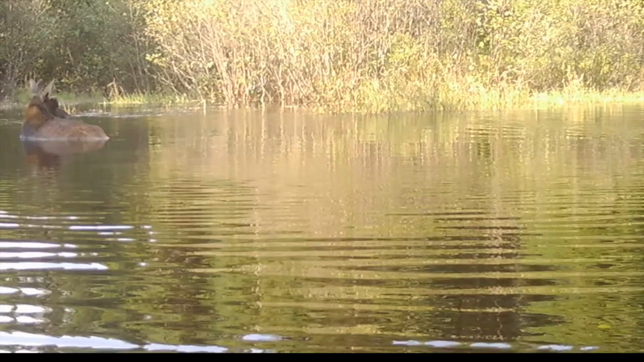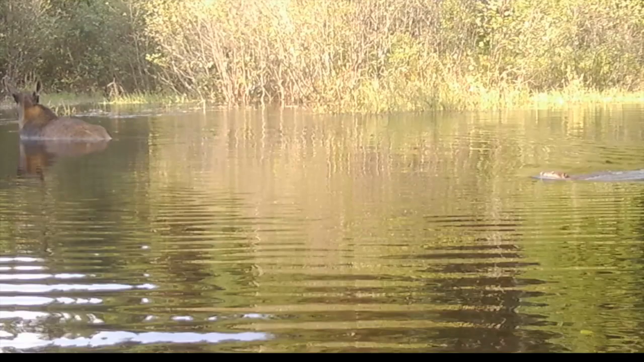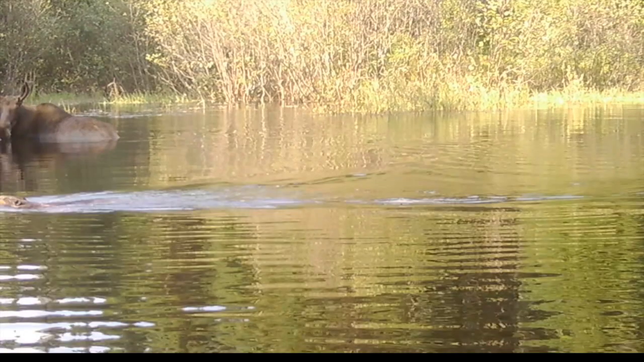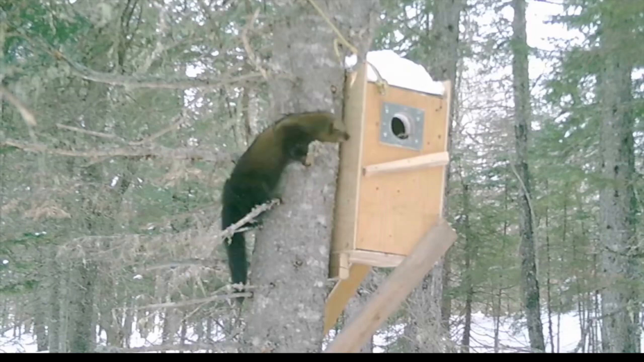But this is something that you don't usually see very often. So when you get these kinds of characters together in the pond, it's always kind of neat too. You never know what you might have across it in that case. This is one of the fisher den boxes that I built.